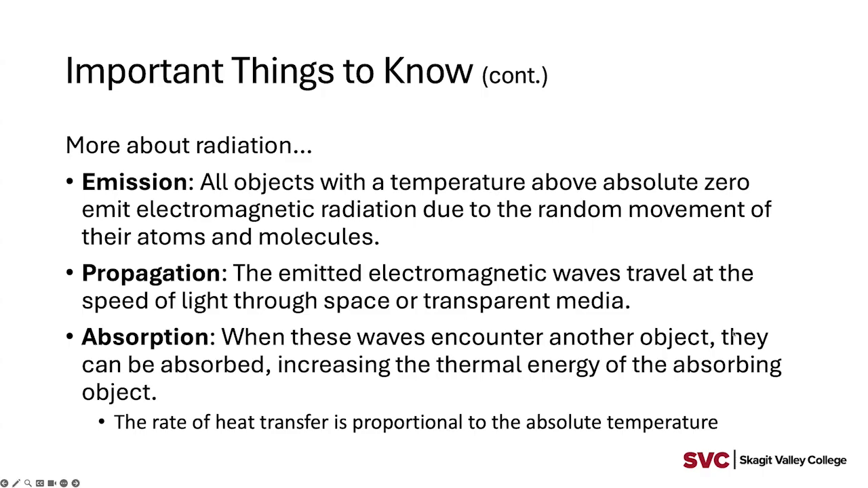And again, I'm not trying to read all these bullet points to you. I'm trying to paraphrase it for you. But if you read that bullet point, you'd see they can be absorbed. That increases the thermal energy of the absorbing layer. And that term "can" is pretty important because what we'll find when we talk about using these cameras in the field is some materials will absorb those better than others. And that will impact how you interpret the data that you see on the cameras.